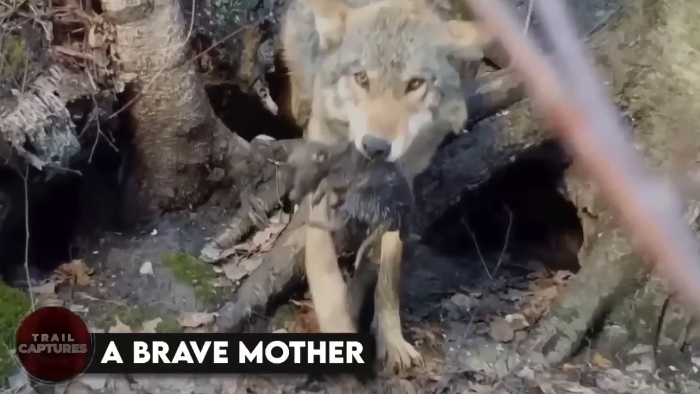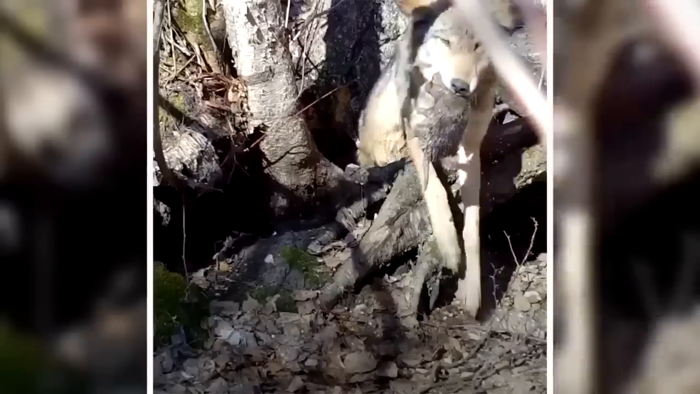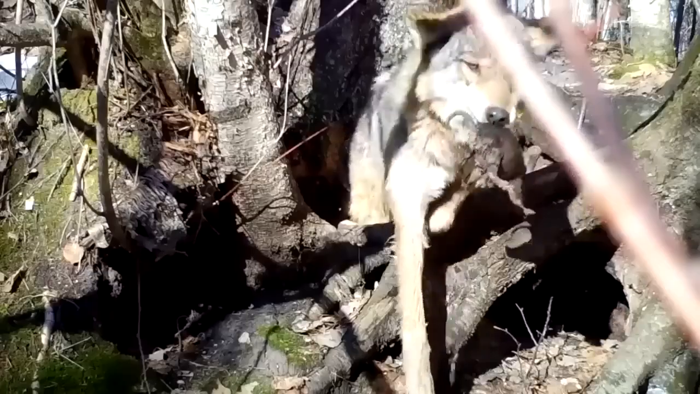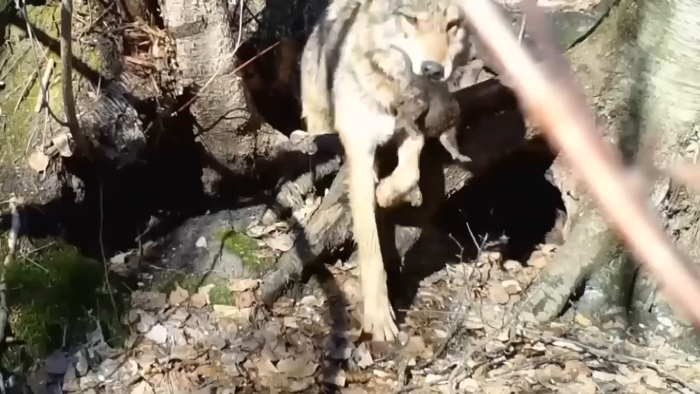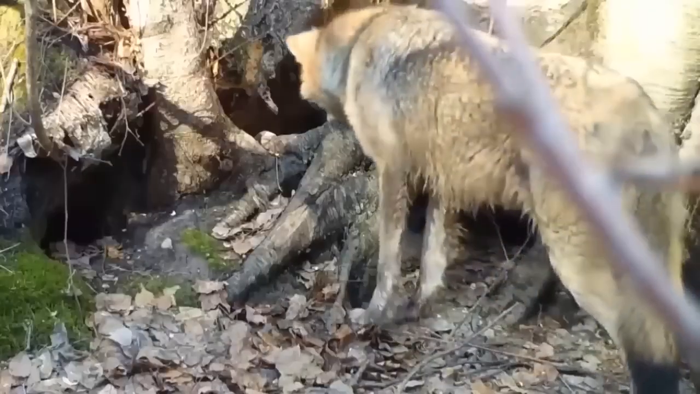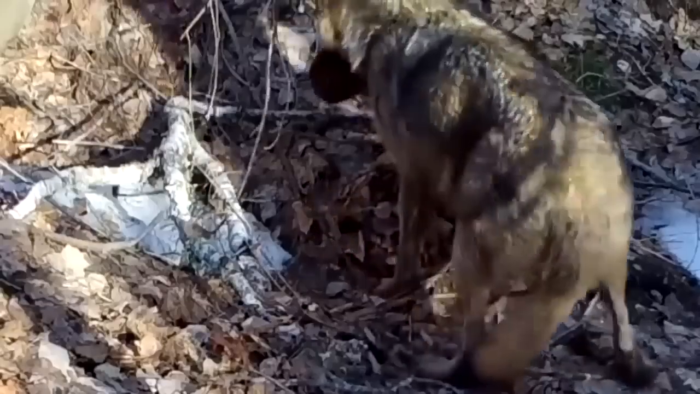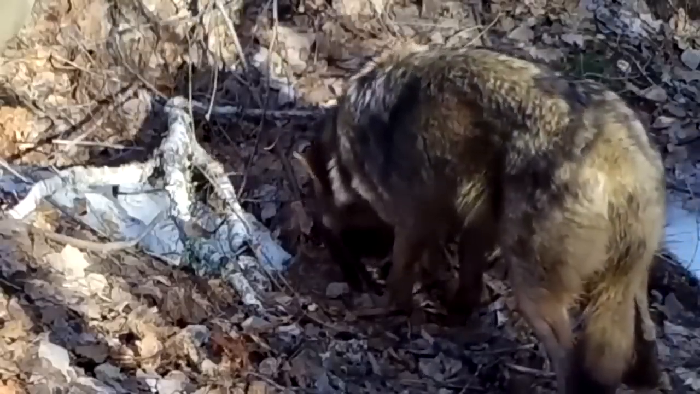A brave mother. Did you see the video of the mother wolf and her cubs? It's amazing. After the snowmelt caused a flood, the mother had to move her babies out of the den to keep them from drowning. The footage from the trail cam shows the mother bravely carrying all 7 of her little ones to safety. It's so heartwarming to see how fiercely she protected them, even risking her own life. It just goes to show you that a mother's love knows no bounds.